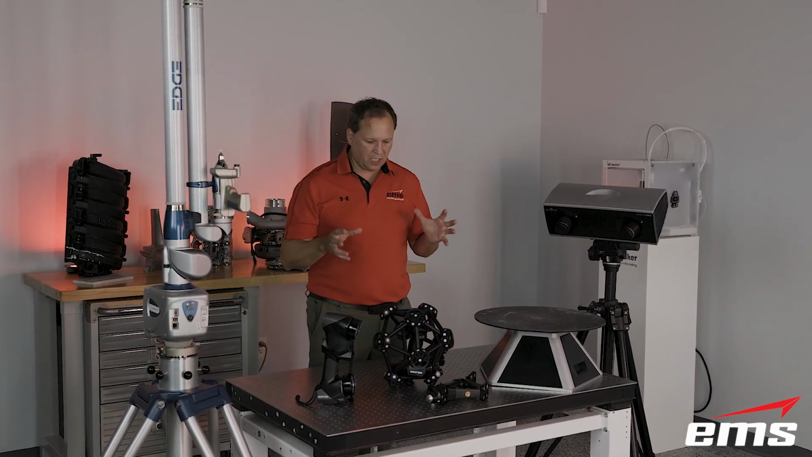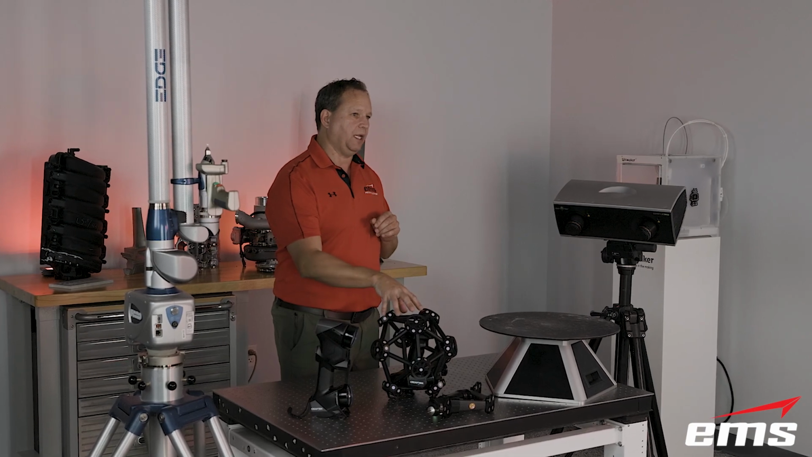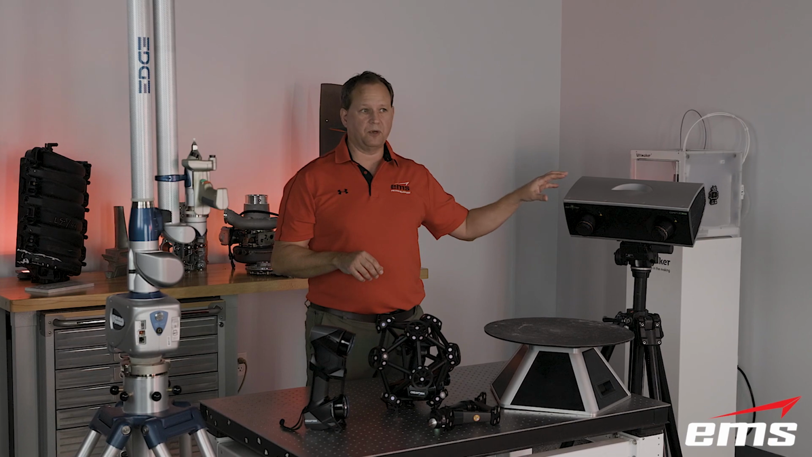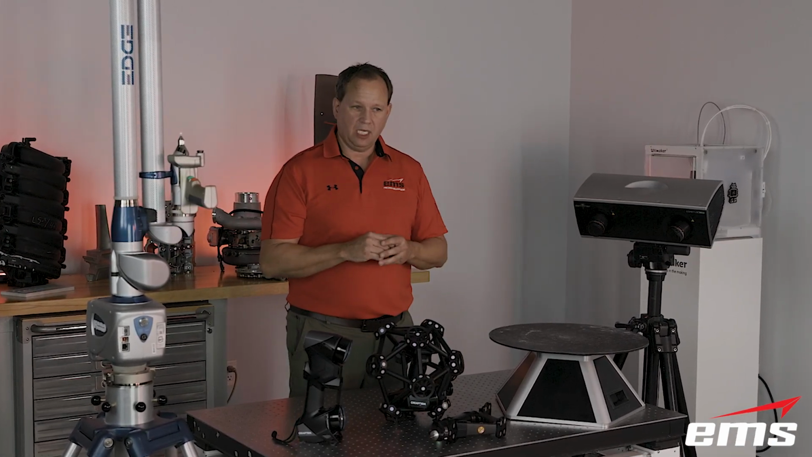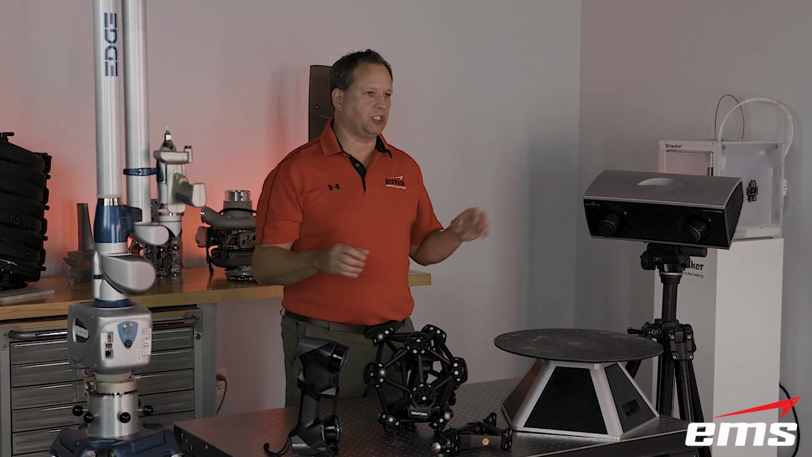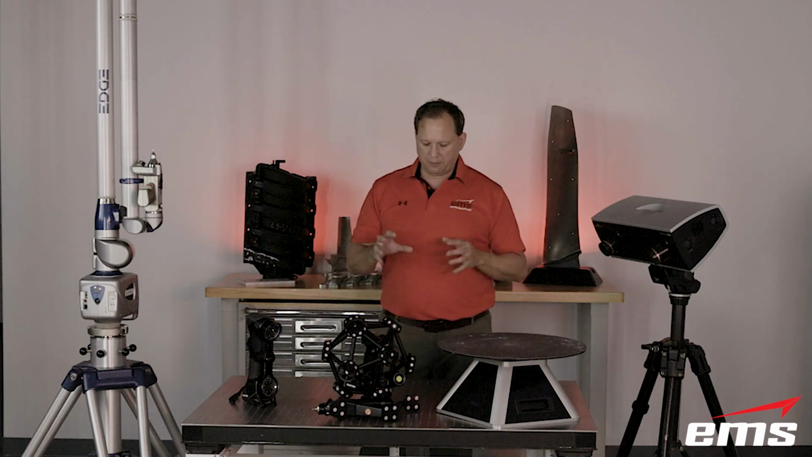So on very large stuff, the most accurate system would probably be this system here, the optical system, or maybe one of the tripod systems with photogrammetry. Okay, they're both going to be pretty accurate. It starts to get really, really big, over 20 feet. These become a challenge. Then you're looking at laser trackers and other technologies.